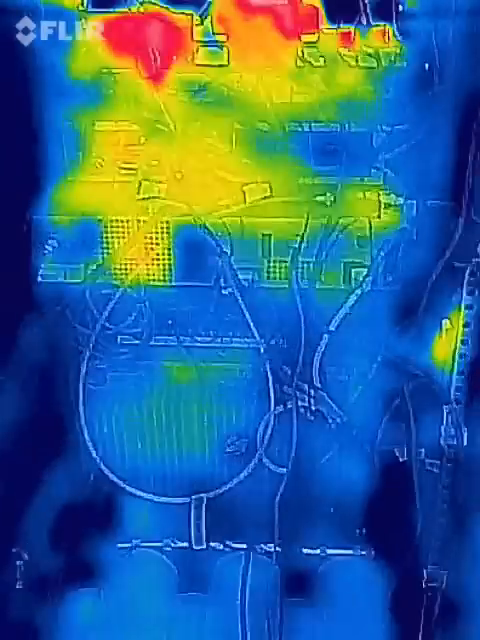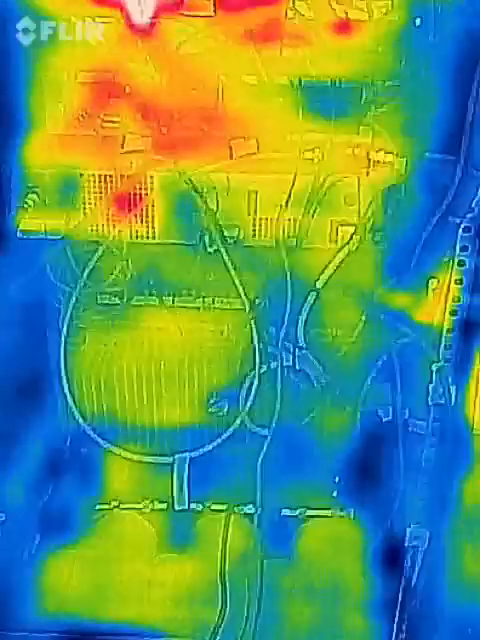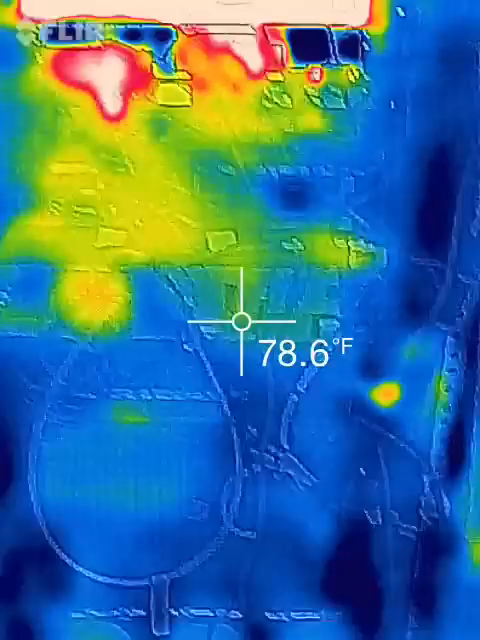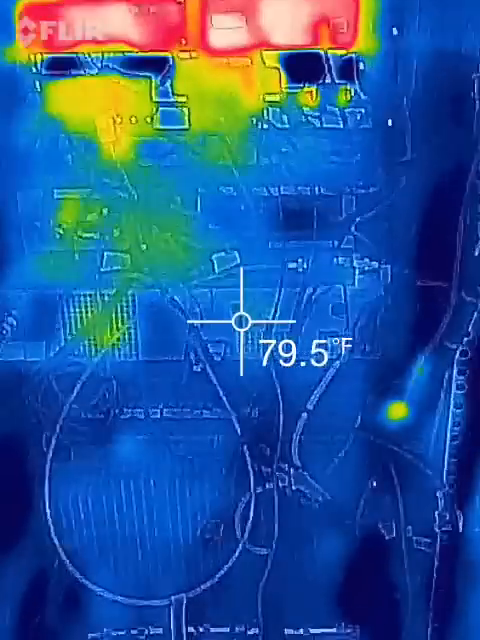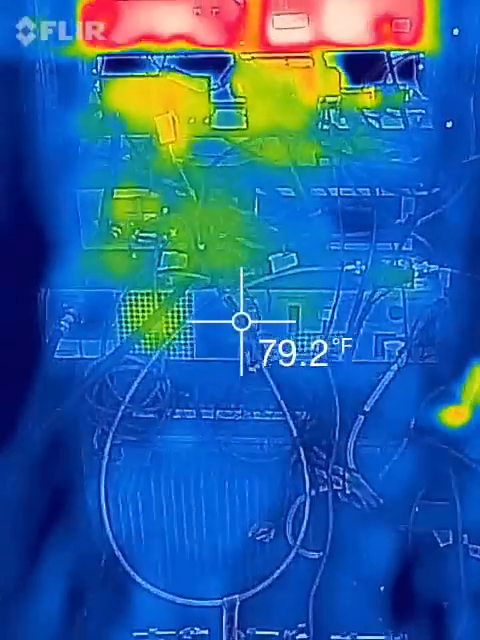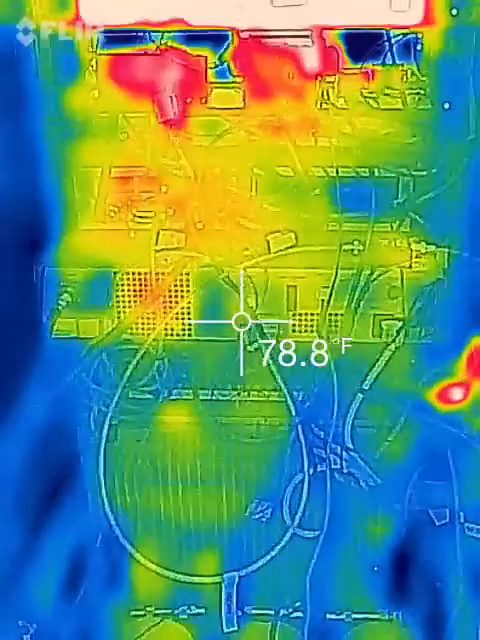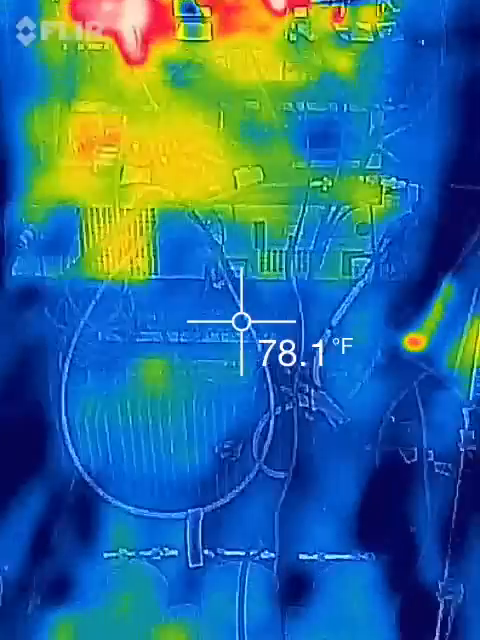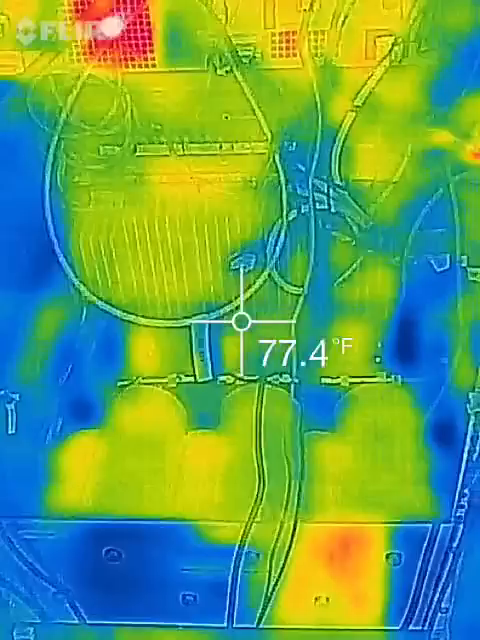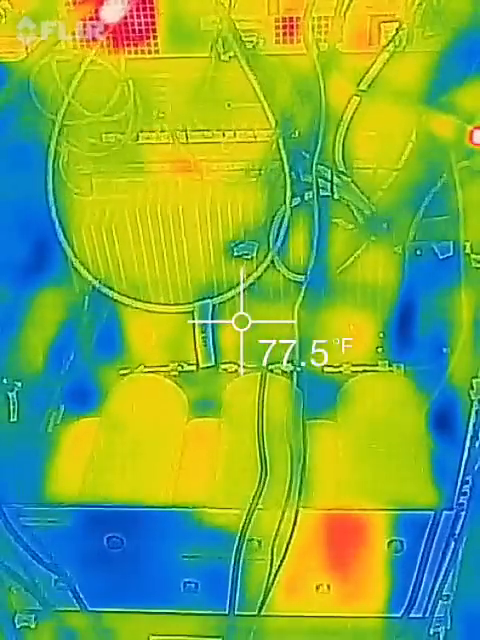So what we're going to do now is key the transmitter, and actually this will key both transmitters, and see what happens. We'll calibrate again, and I'll key the transmitter up. So both transmitters are running now. And I should mention too, down in the bottom there behind the duplexers is where the 2 power amplifiers are.